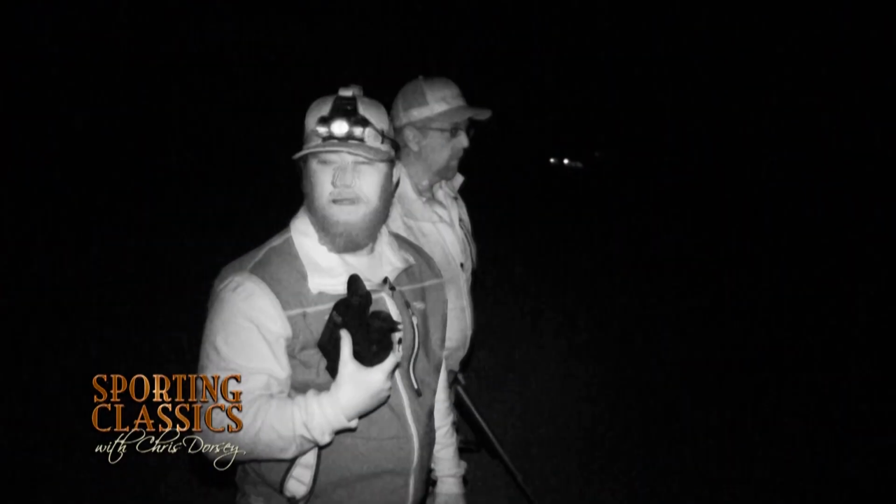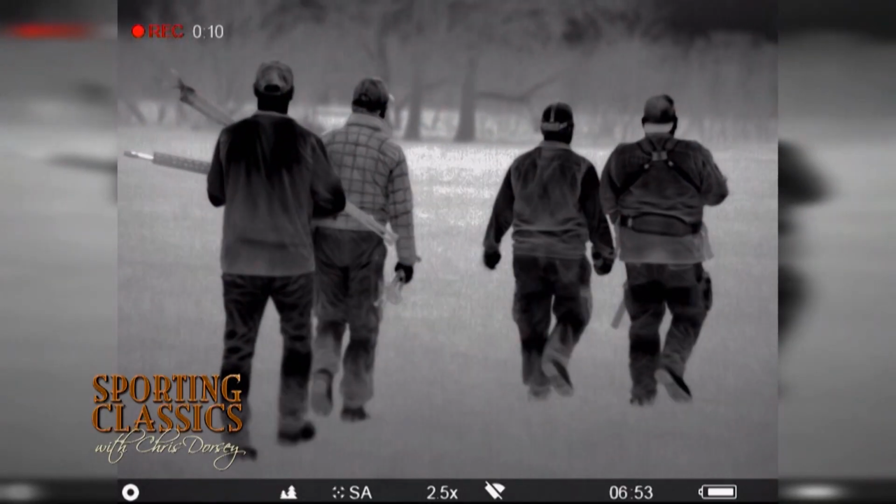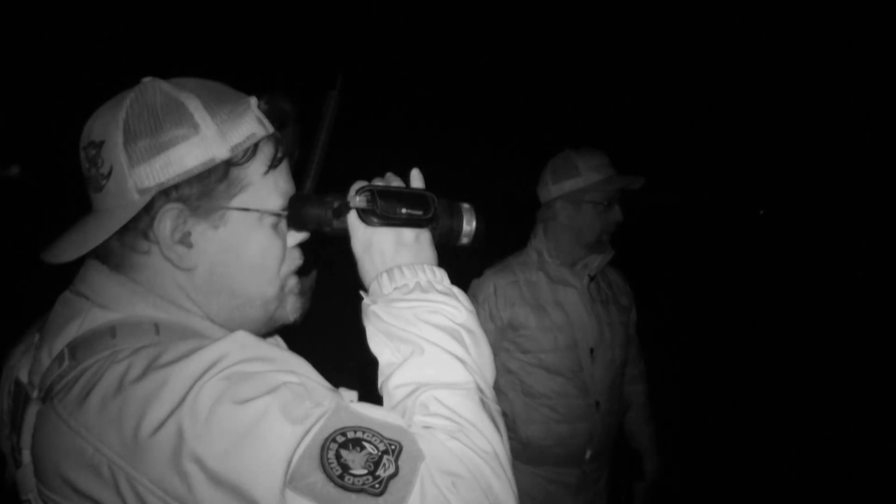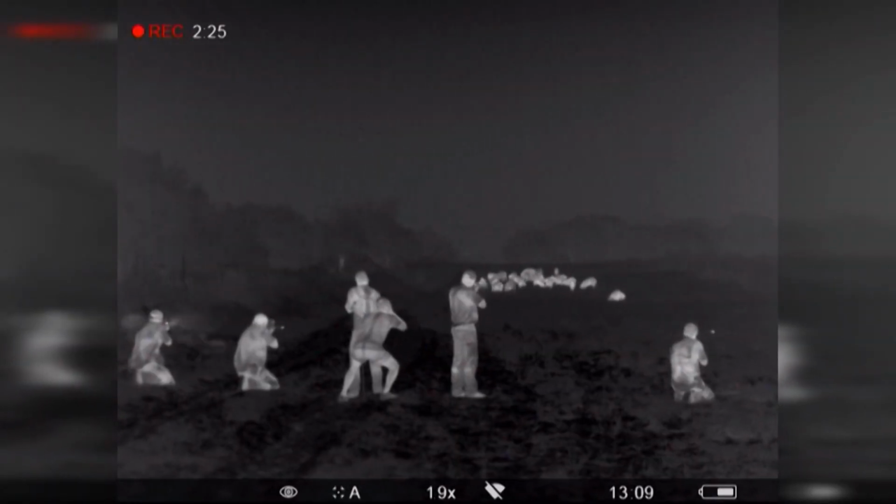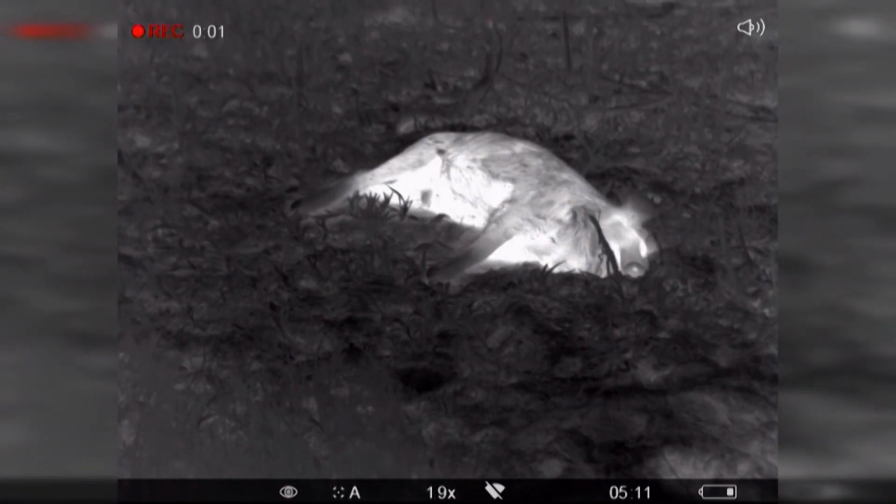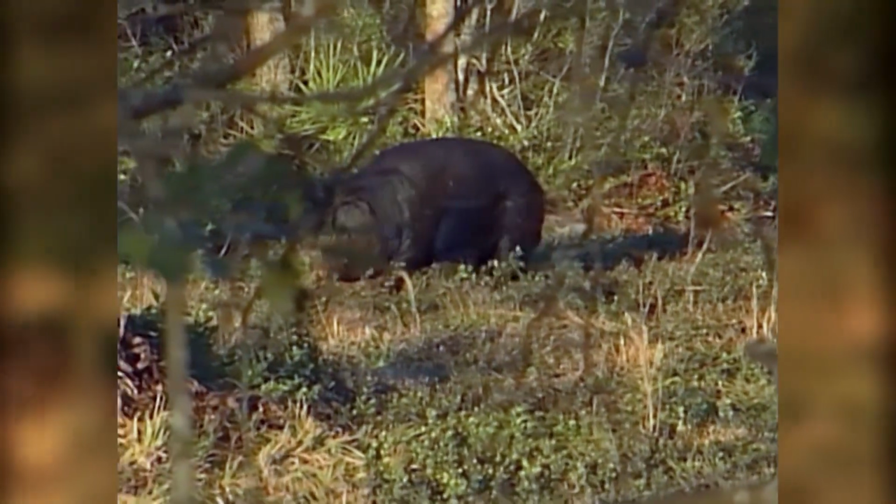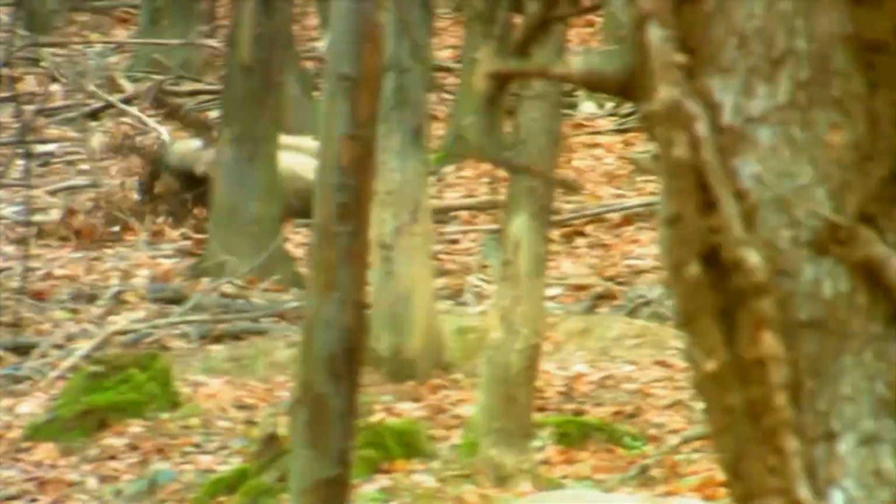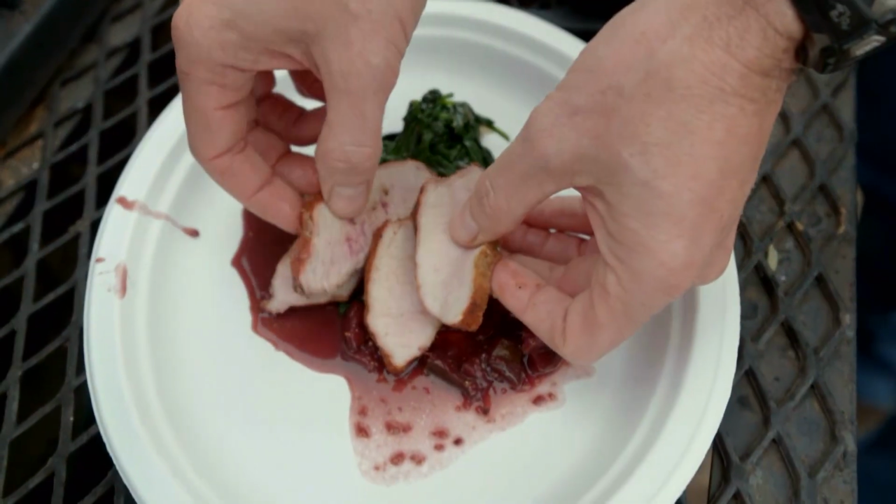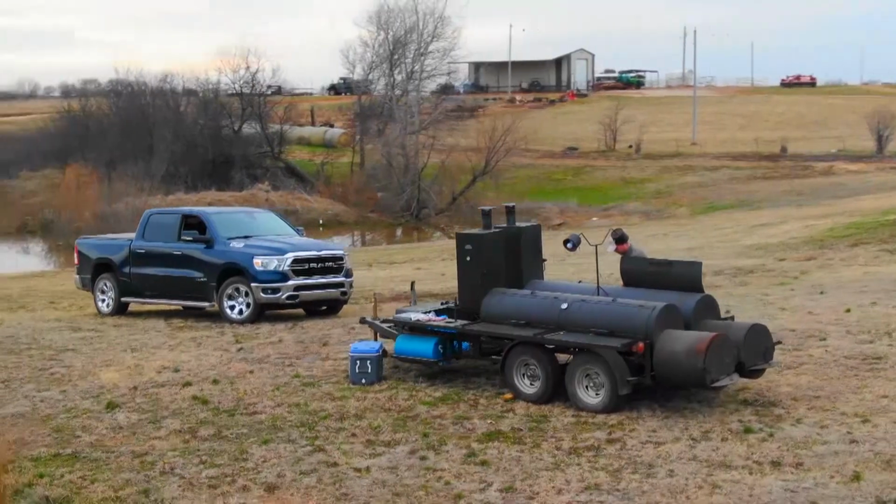Yep. All right, guys, let's ease on up. It's a high-tech solution to a 500-year-old problem. Hog hunting at night with Pulsar's thermal imaging scope. And if you're hungry for more hogs, we'll take you to California and Africa and Hungary for more wild boar. We're solving the feral hog situation one bite at a time on this Sporting Classics.